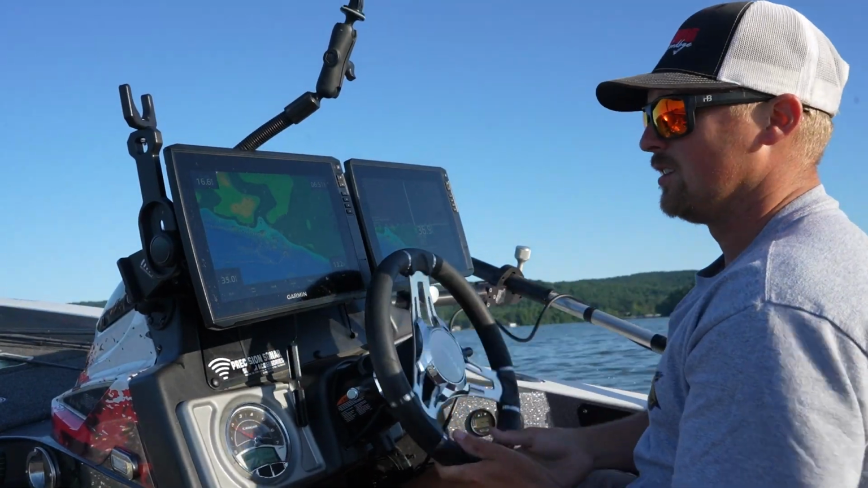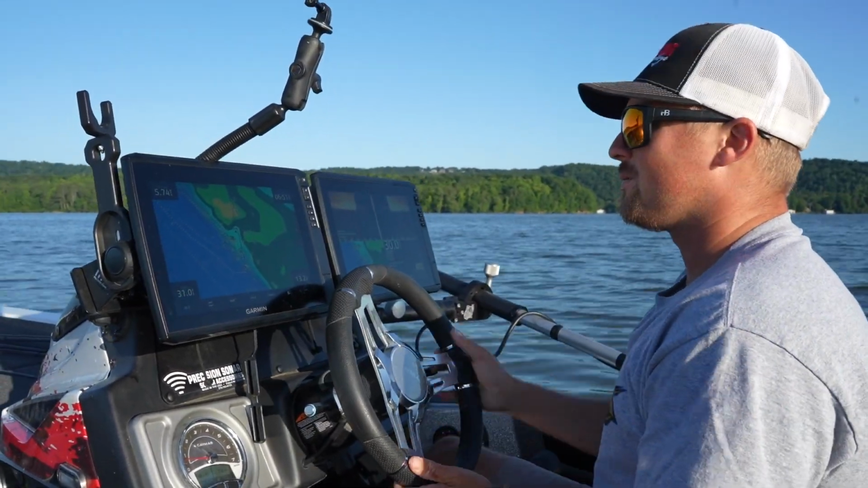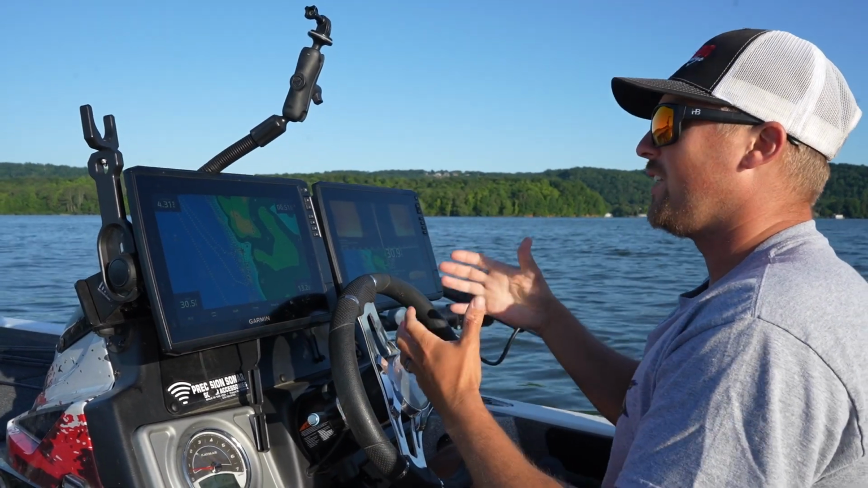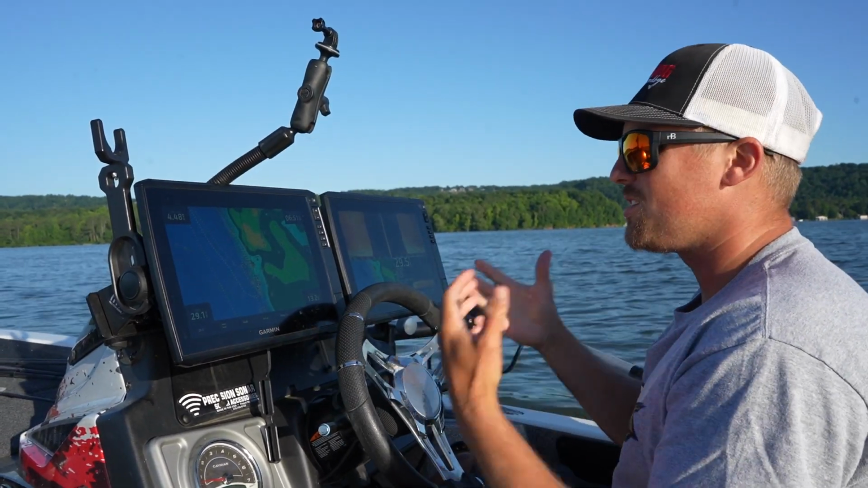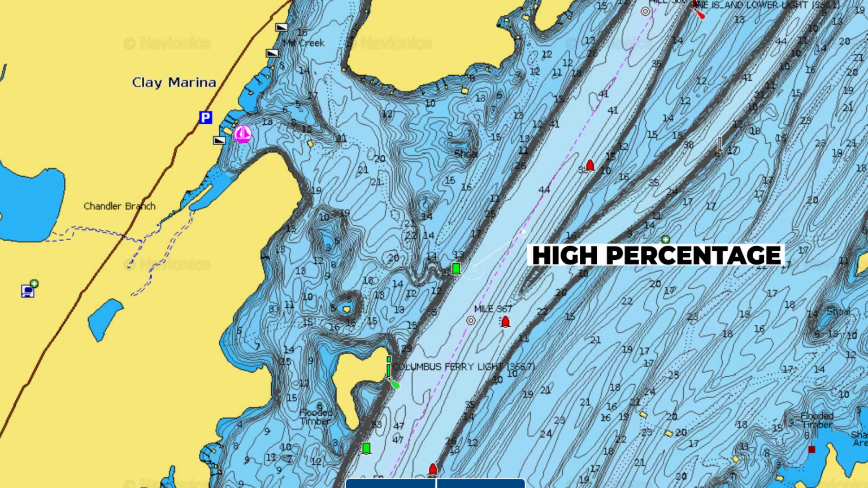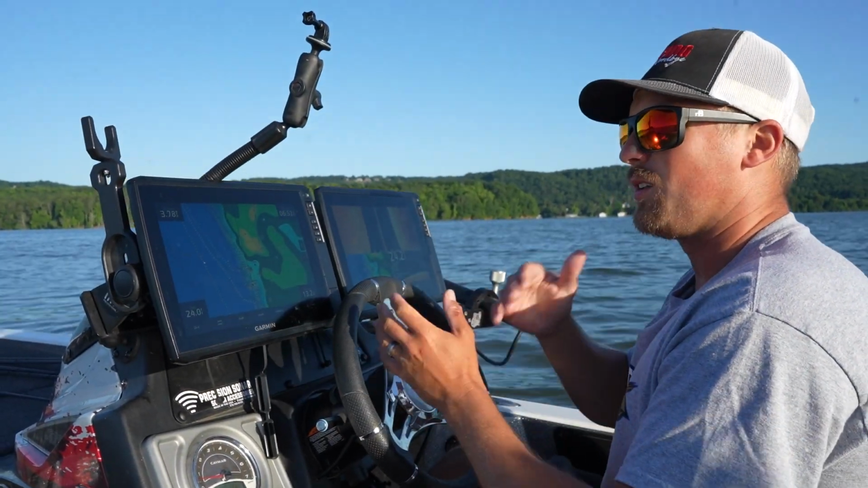All right, rolling up to the first area I'm gonna graph today. When you come to a new body of water, you want to find those high percentage areas when you're just starting to look for these bass. So places where creeks meet the main river are high percentage areas. Check the ledge, the drop before and after the creek where they meet the main river.